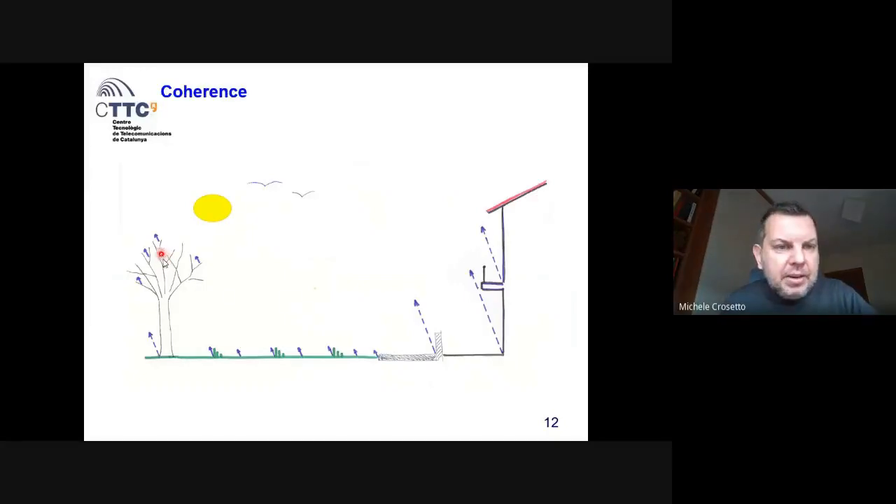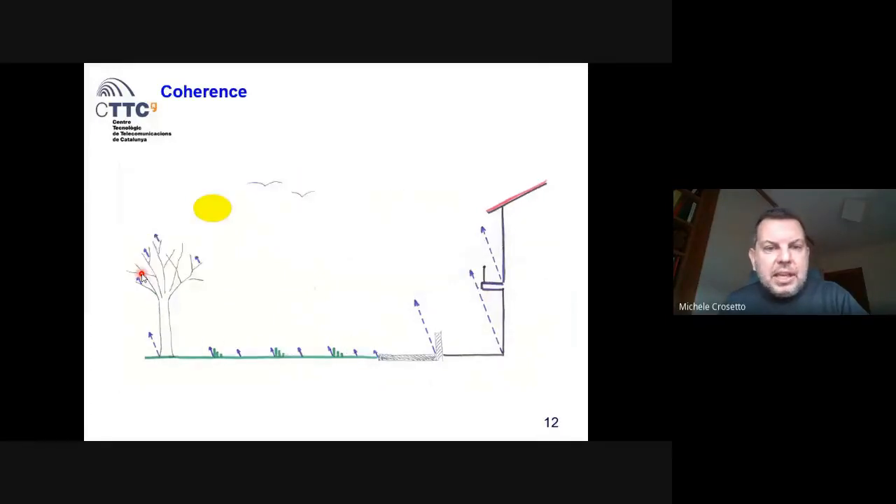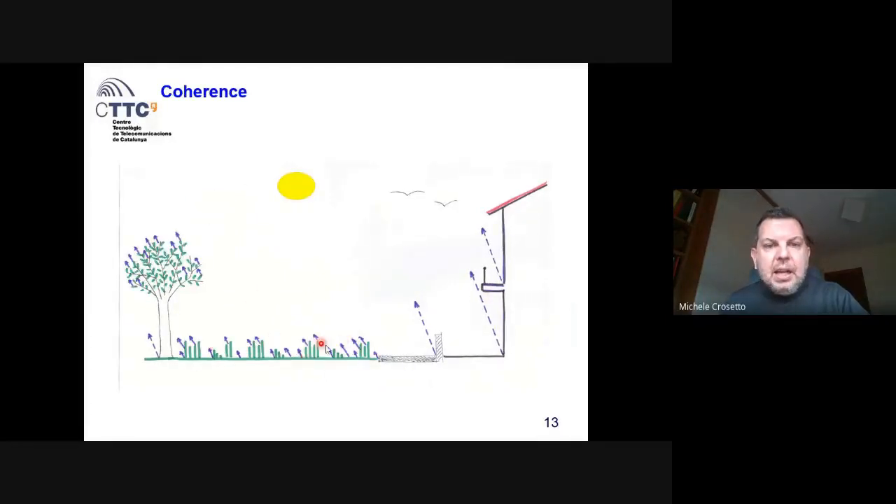This is winter, there are no leaves. If we come back in spring, the vegetation is much stronger, so we get a much stronger response from the grass, from the tree, etc., and we get the same strong response from the balcony and from the building.